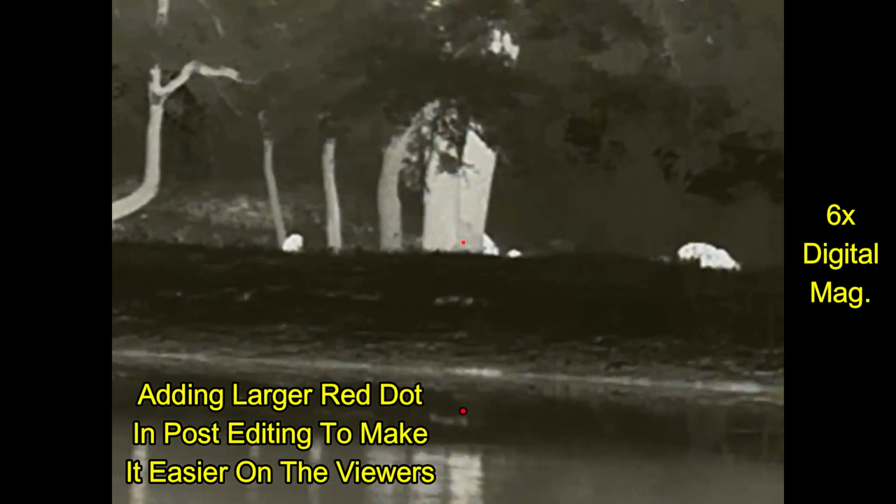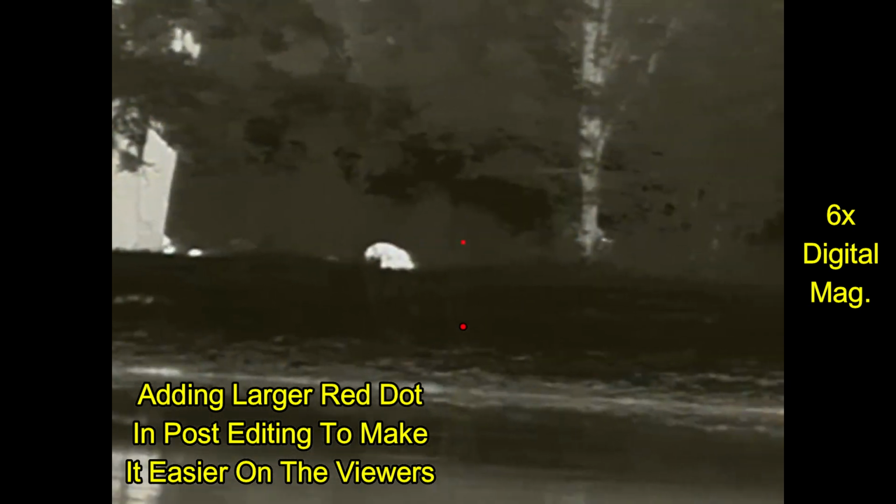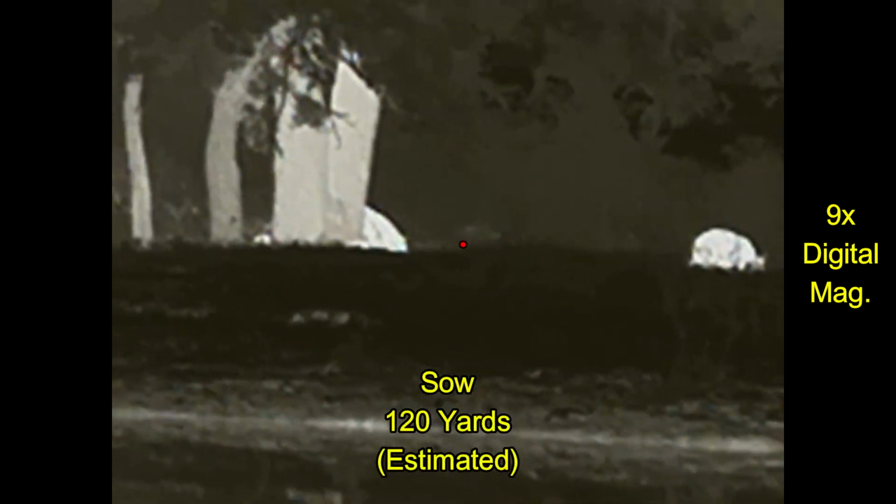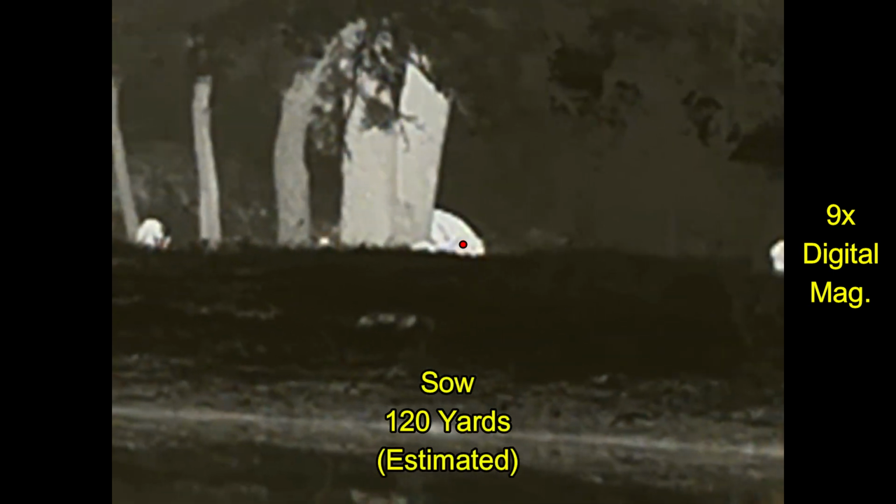Alright, we're back to regular speed now. And I'm going to overlay a larger red dot for those of you on your cell phones who can't see this very well, so that you can get a better idea of where I'm aiming. At this point I'm waiting for a shot to develop on the one lone sow that I've identified out of this group, and it's not that hog, it's not that one, but it's the one coming out from behind the tree. This is going to be my best sow target with which to start.